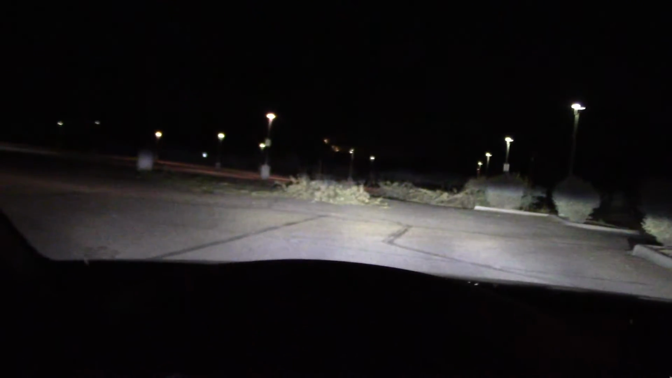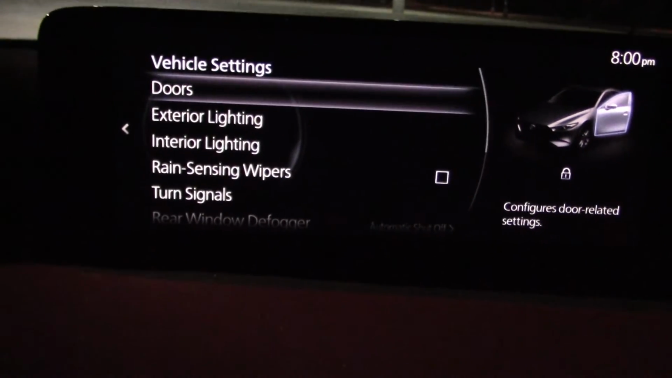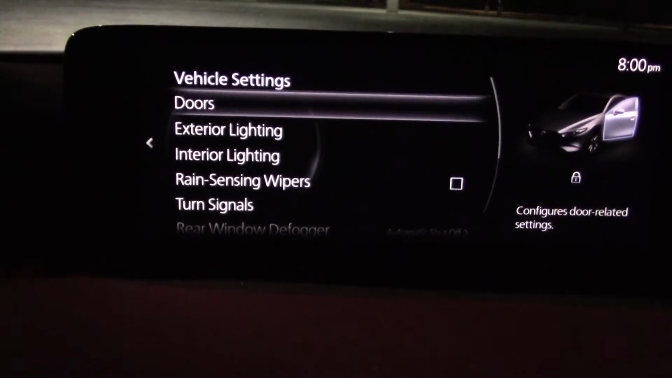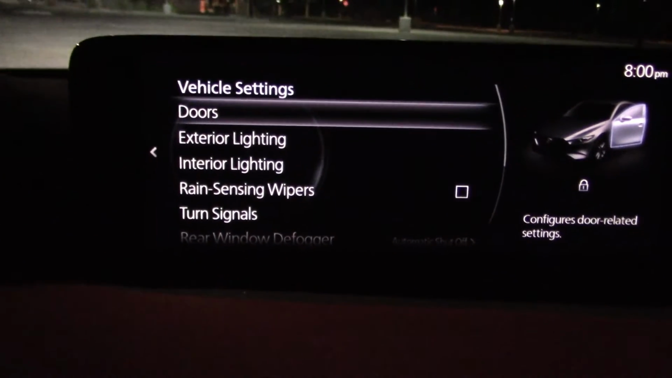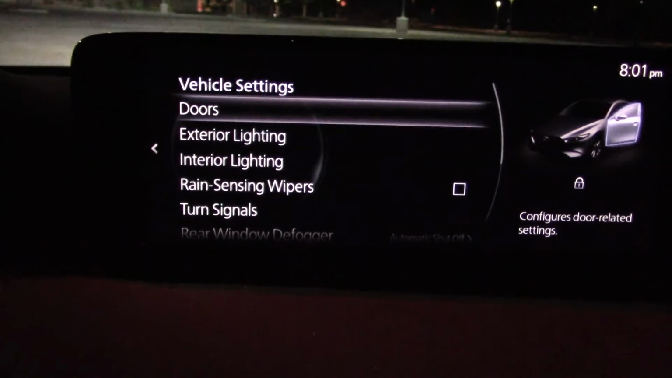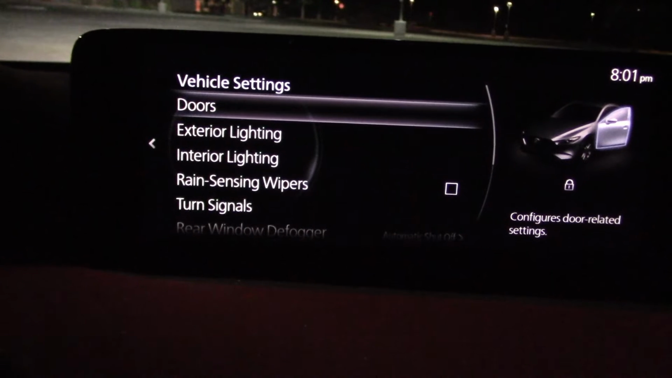But the catch is, you have to turn them on. You do that by going into the info screen. If you don't do that, the active headlights don't work. In fact, there are a lot of people out there driving Mazda 3s right now that have this feature and don't know it because they've never gone through the menu. So if you bought one of these and you paid the extra money for the deluxe model, I suggest you go through and find the system because it works great.